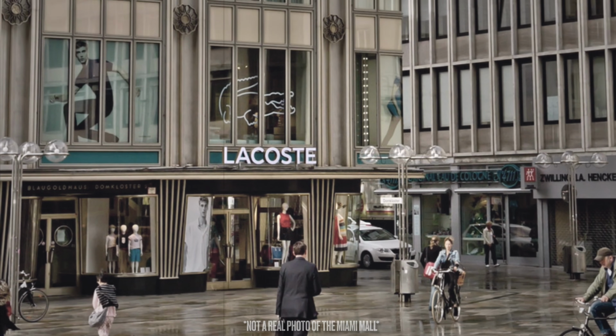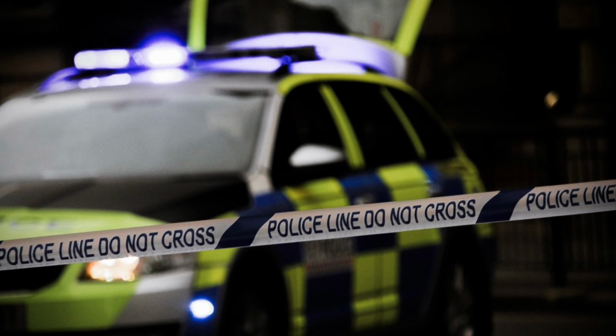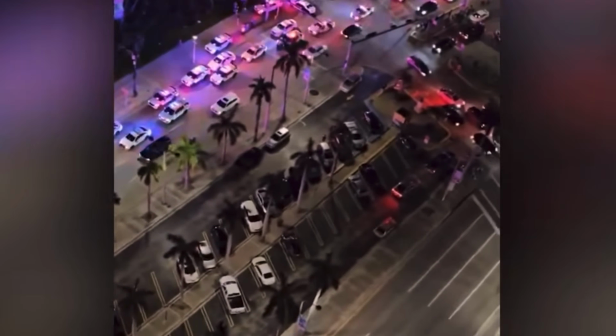Late this night/morning, residents were enjoying the peaceful night, when suddenly a huge number of cops showed up to the mall and blocked off the whole road. Nobody knew what was going on at the time, and they were freaked out.